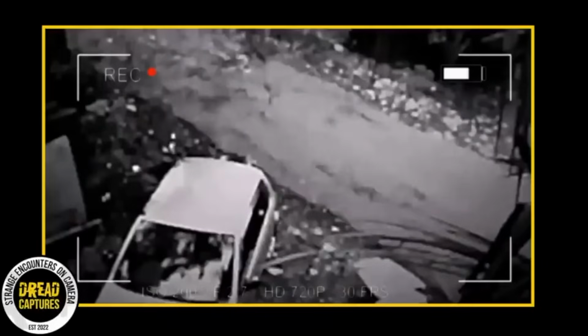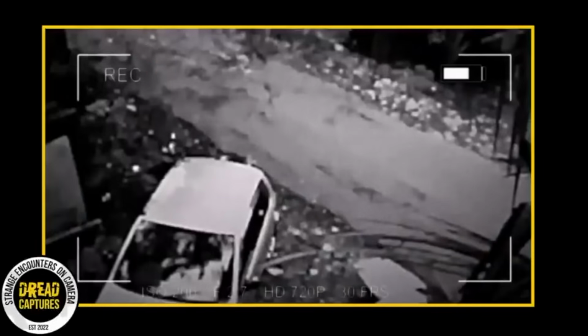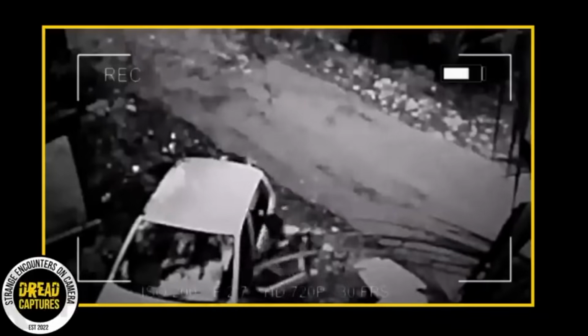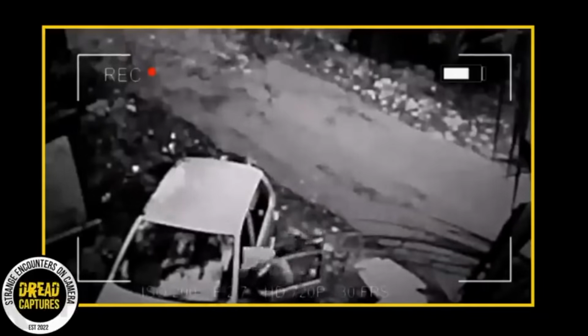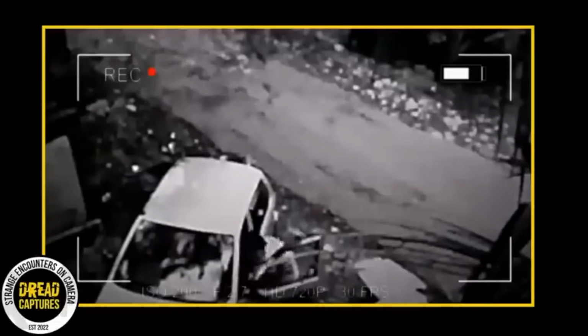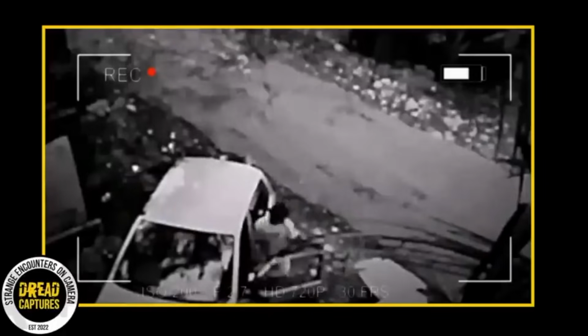In this video clip, which was later shared across Facebook, we get a glimpse of security camera footage showing a car parked on a street. A man casually approaches the vehicle and seems to be rummaging through the driver's seat. Out of the blue, this eerie, almost transparent figure materializes right behind him. It's there for a split second before vanishing into thin air.